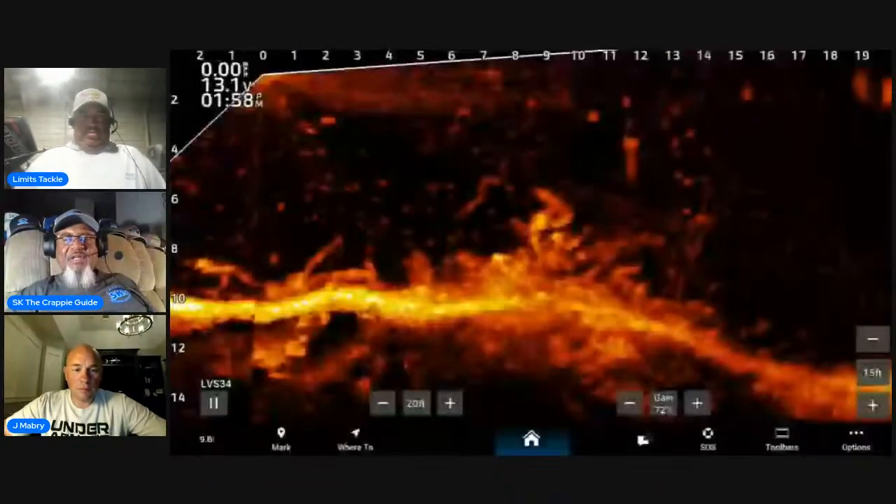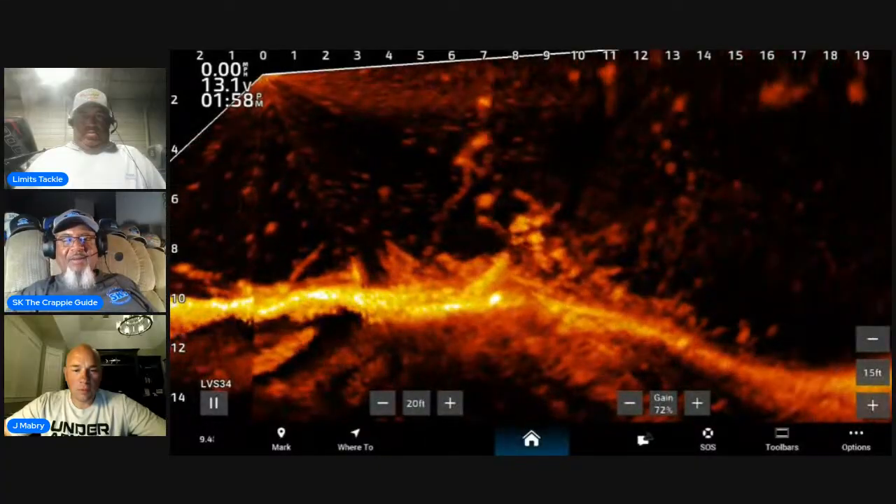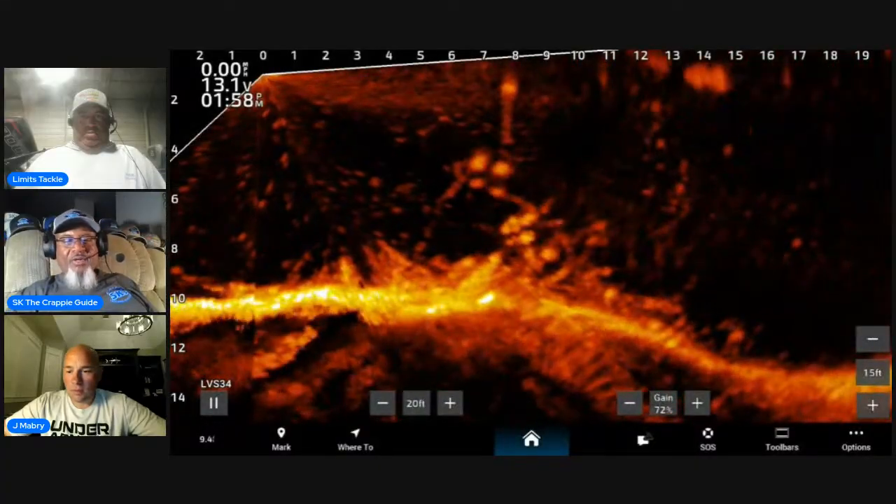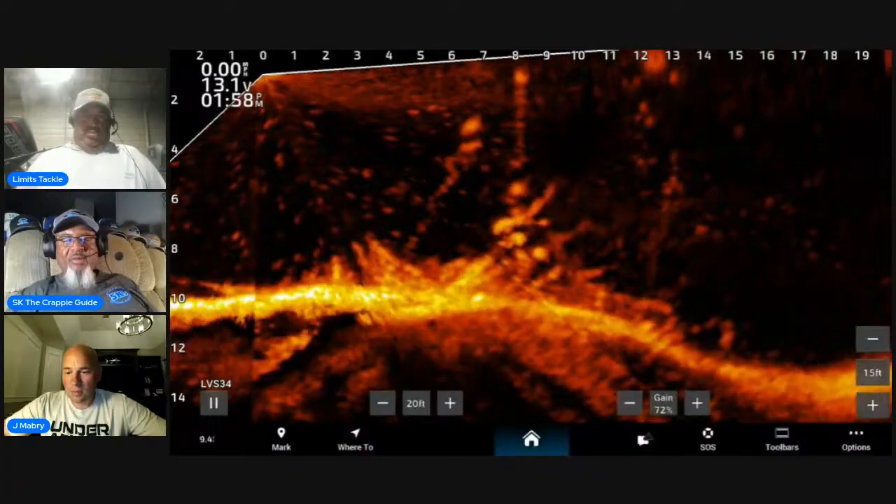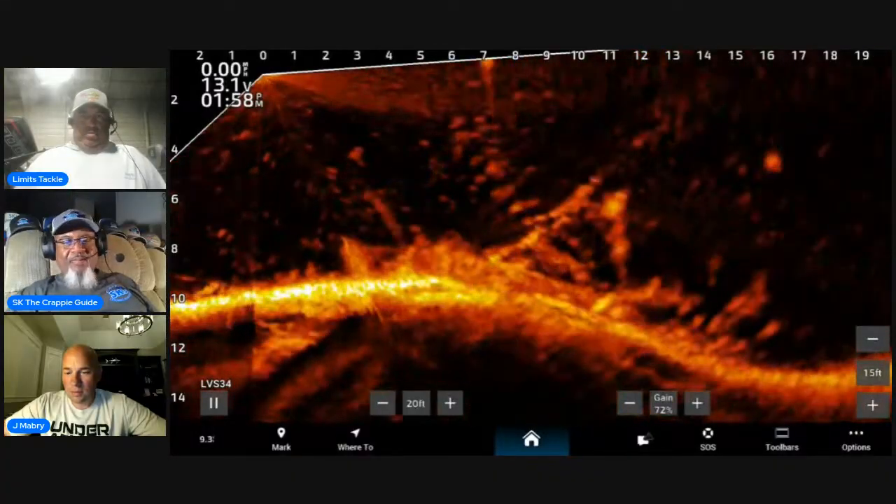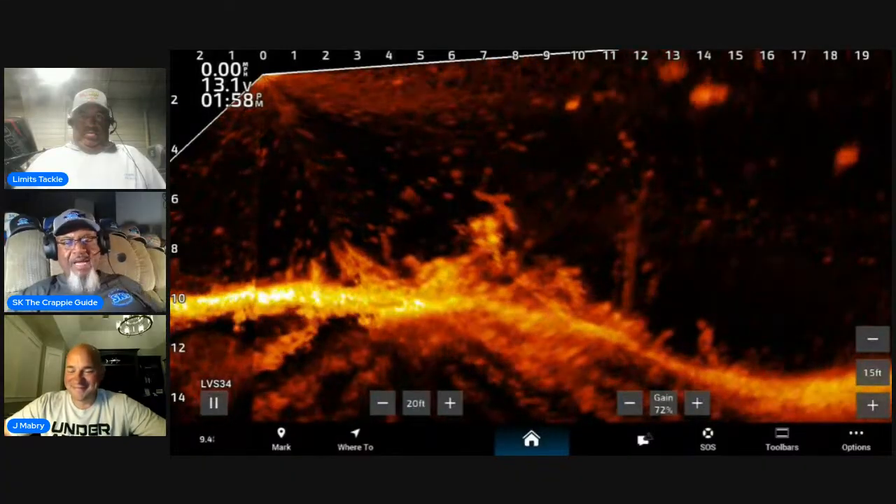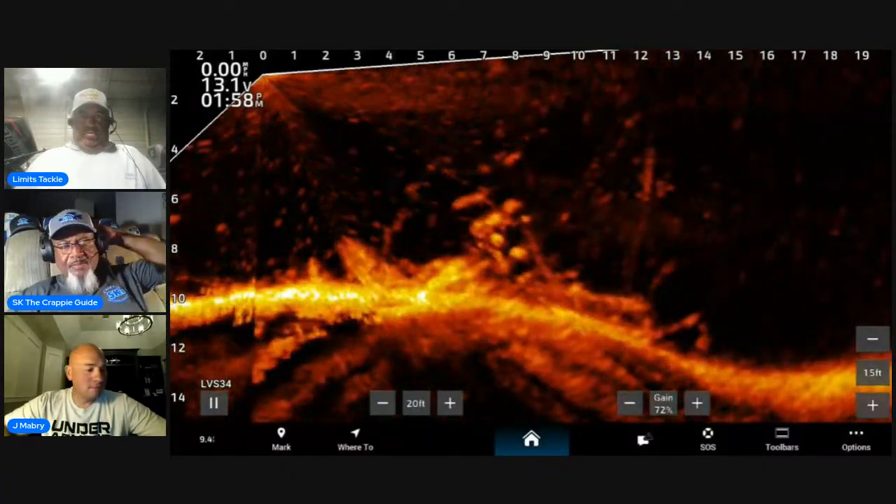I know I don't have these all in order, but we'll just let them play. I don't even think I caught a fish on this one. I don't even remember. And again, inside the brush right there, I don't even think I got a reaction from this fish.